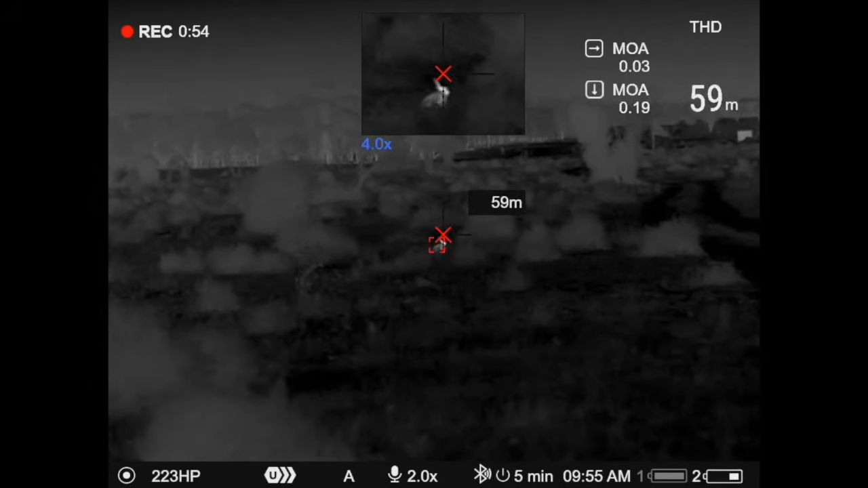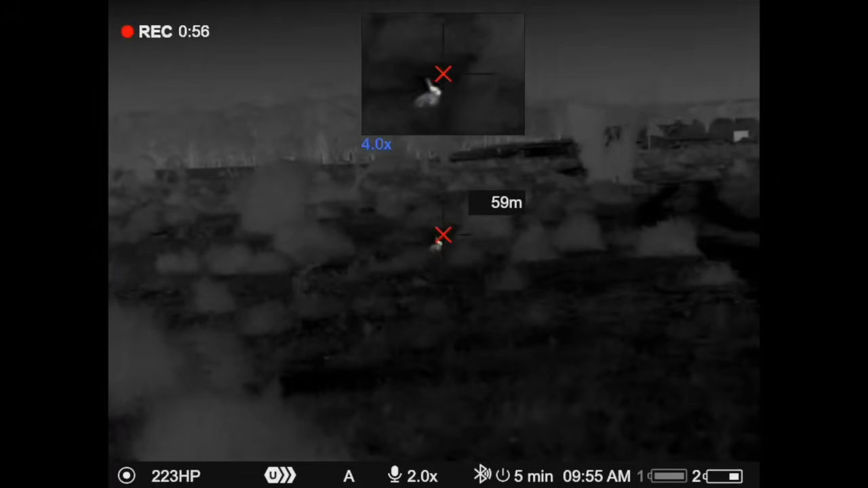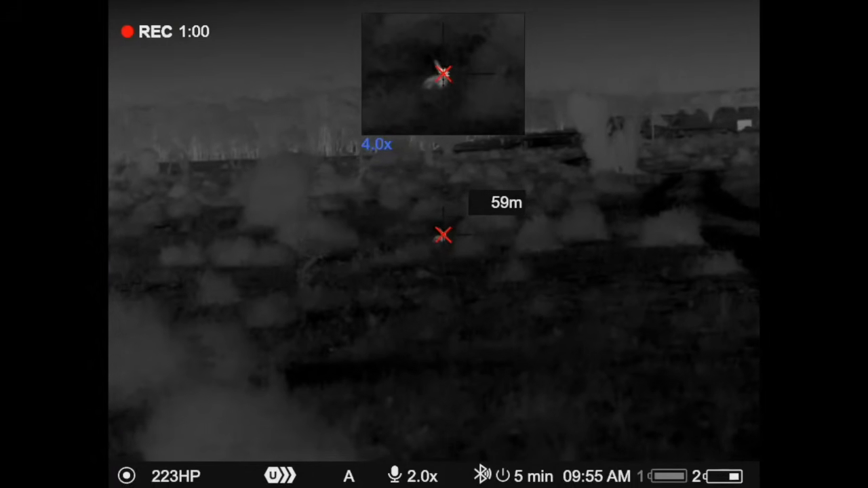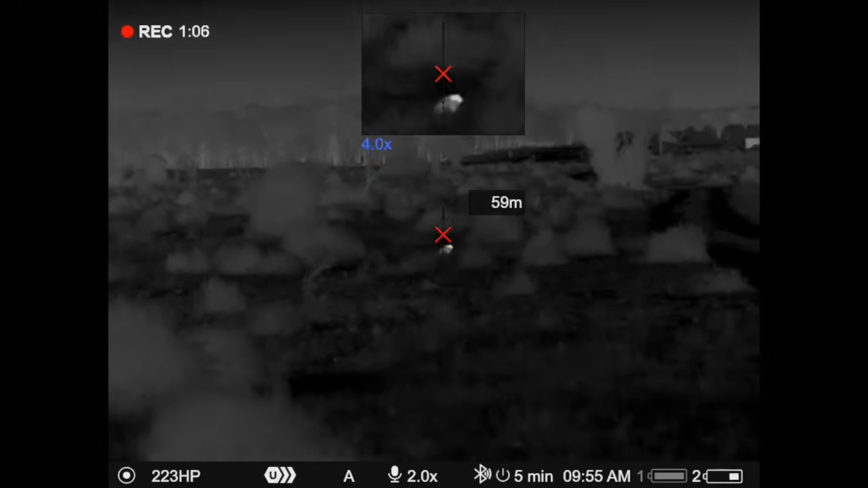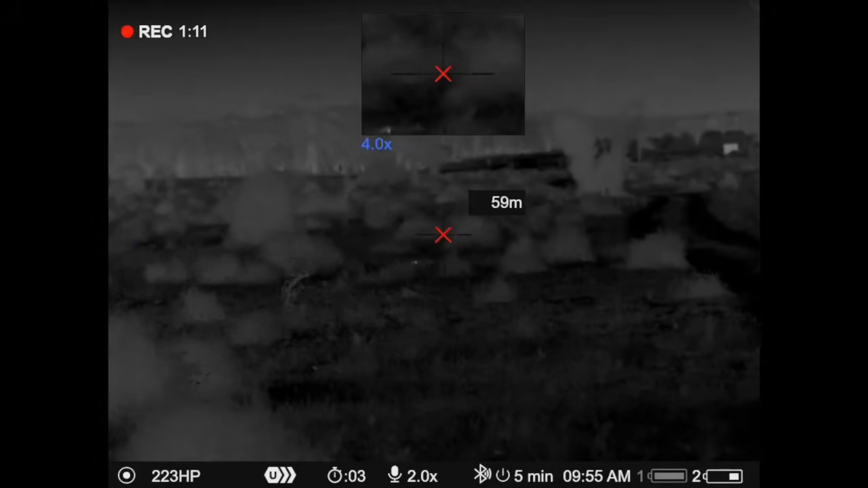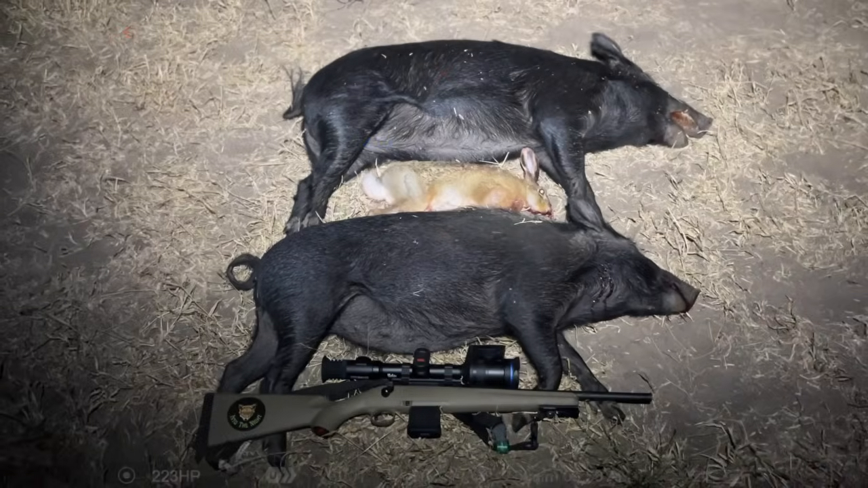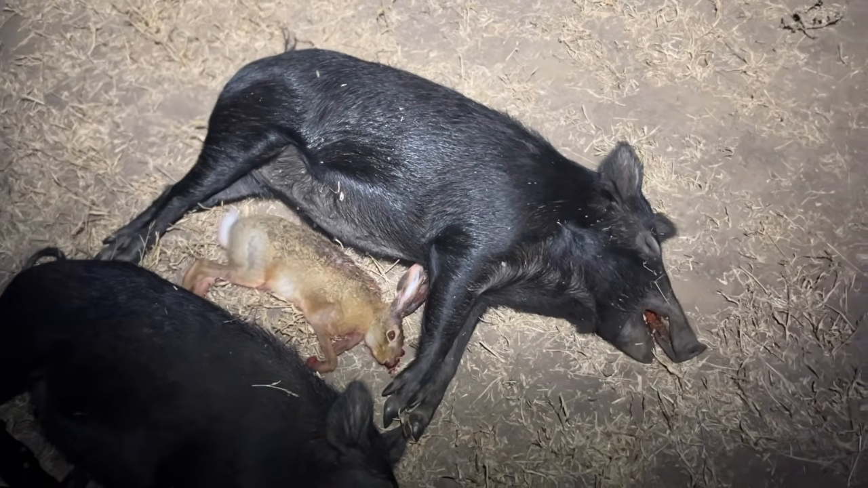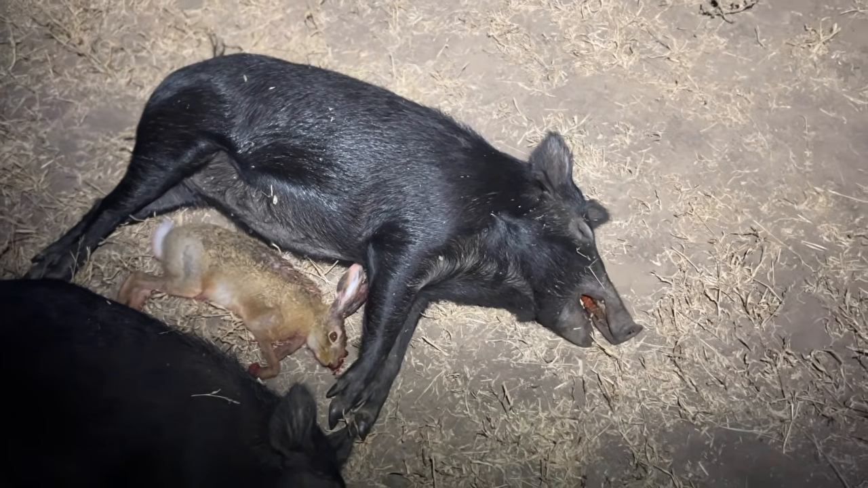59 metres. There you go, gives me my point of aim, which is pretty well spot on anyway. See if I can head shoot him. Big pig. Well, she's still not real big, but she's decent size.